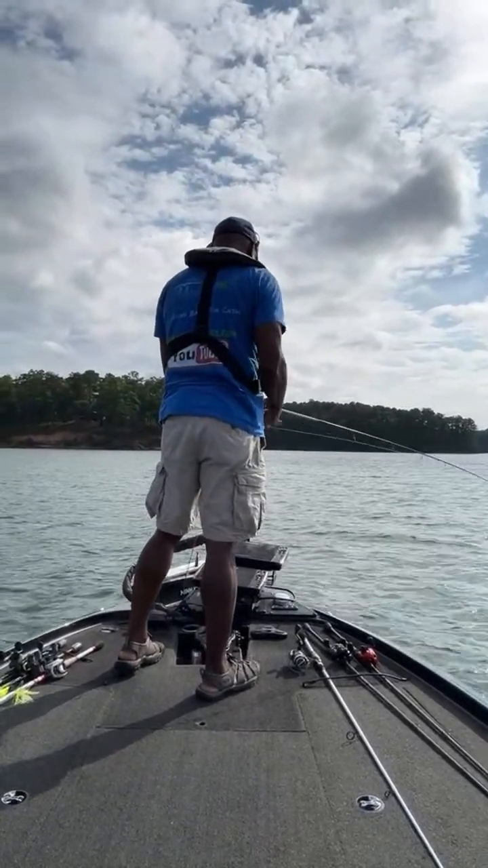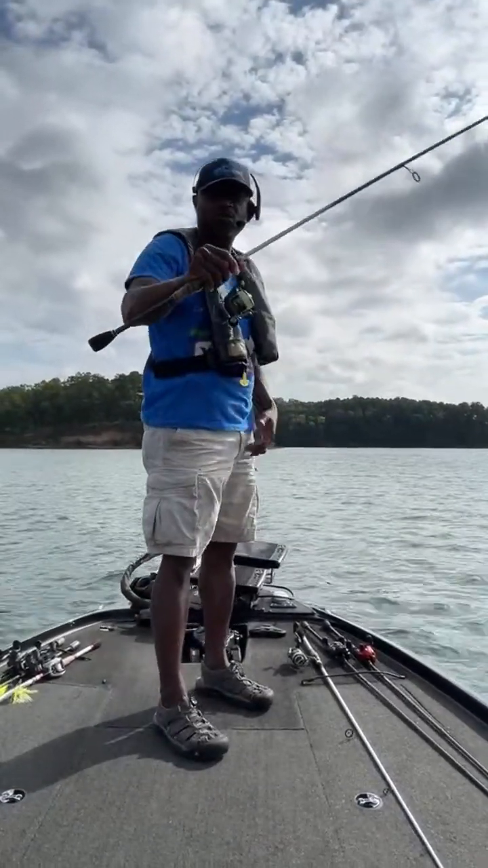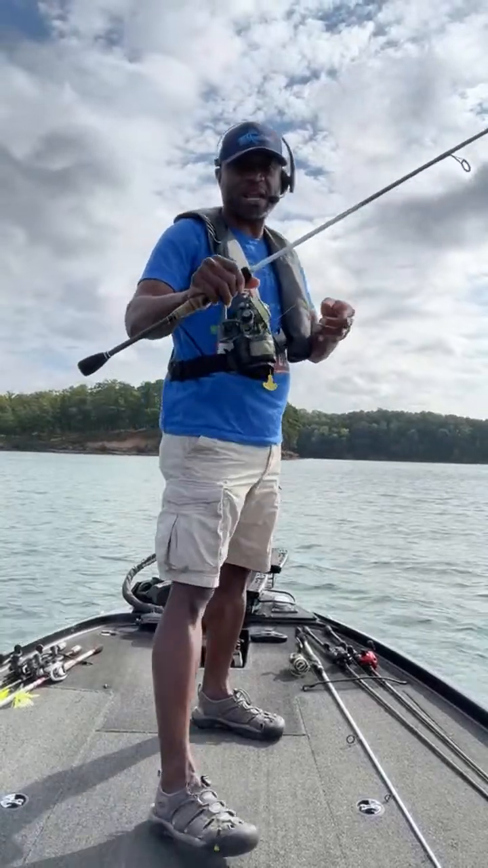All right, so right now I'm just focusing on some offshore structure. And again, what I'm throwing is this shaky head. And of course, I'm throwing that on a spinning rod. That is what I like throwing my shaky head on. It allows me to track that line. That's why I use that high vis yellow.